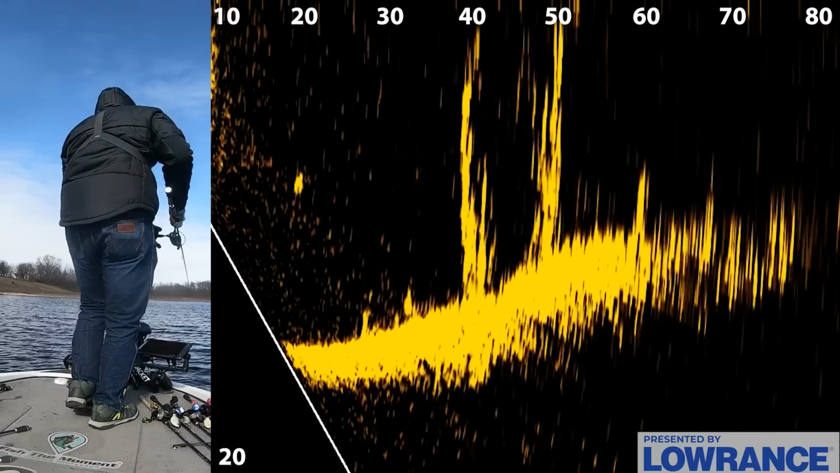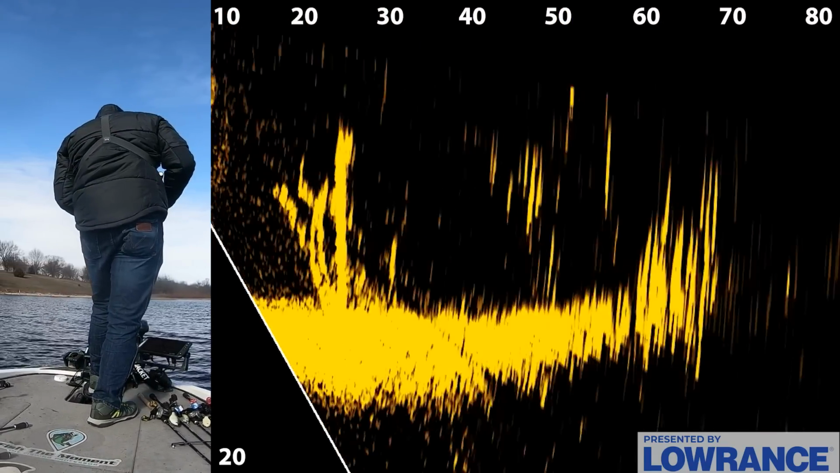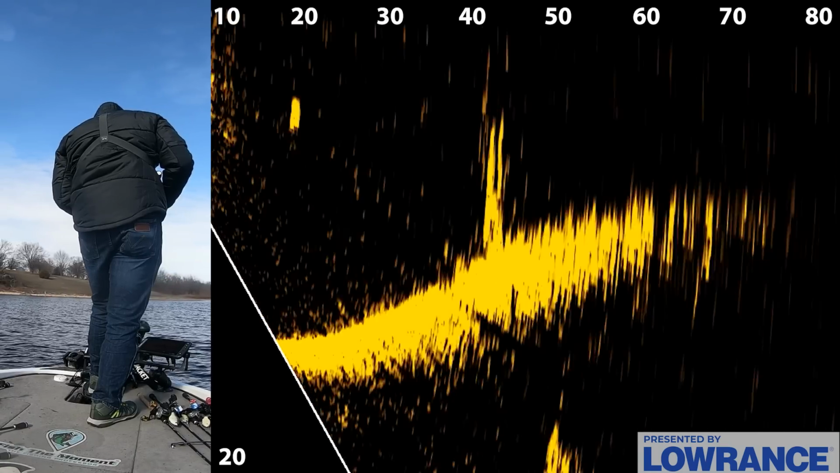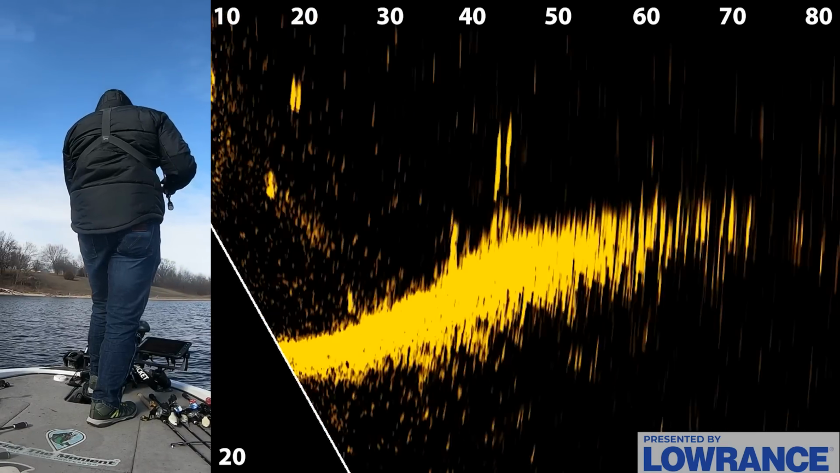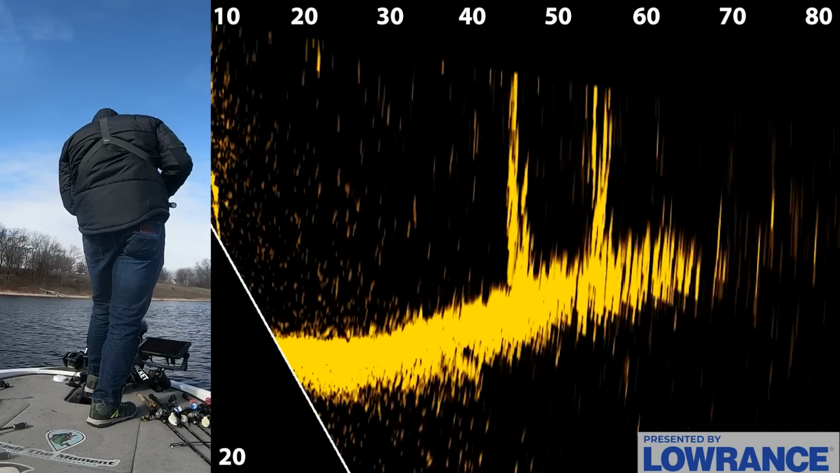Let's see if we can get back down there. We marked those fish. There's more of his friends down there too. Had to kind of shake it at him. See if this fish that's high up 20 feet out will come over and just play with my deal here.